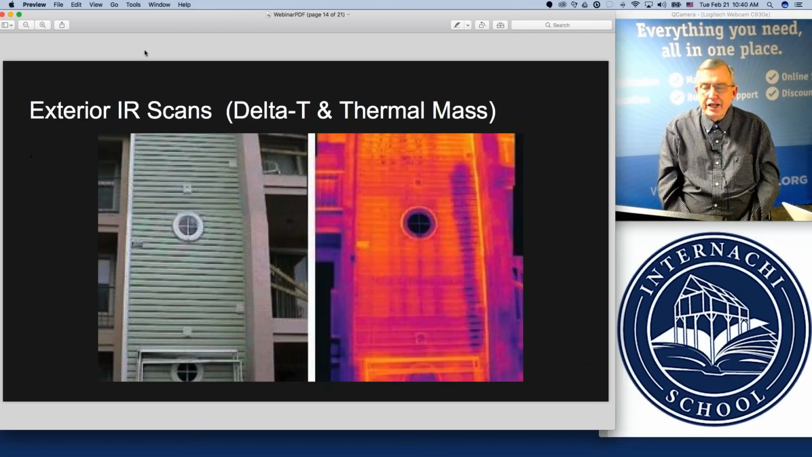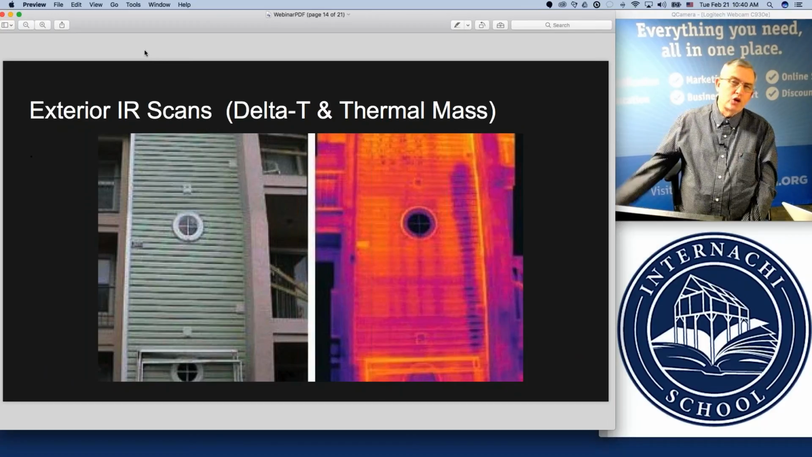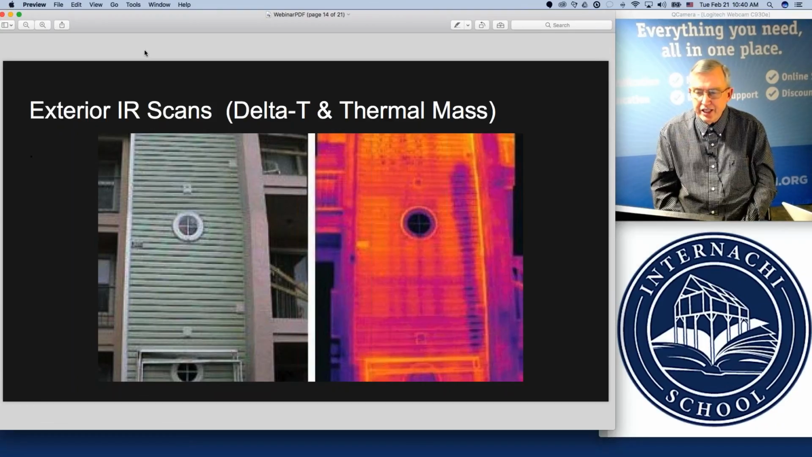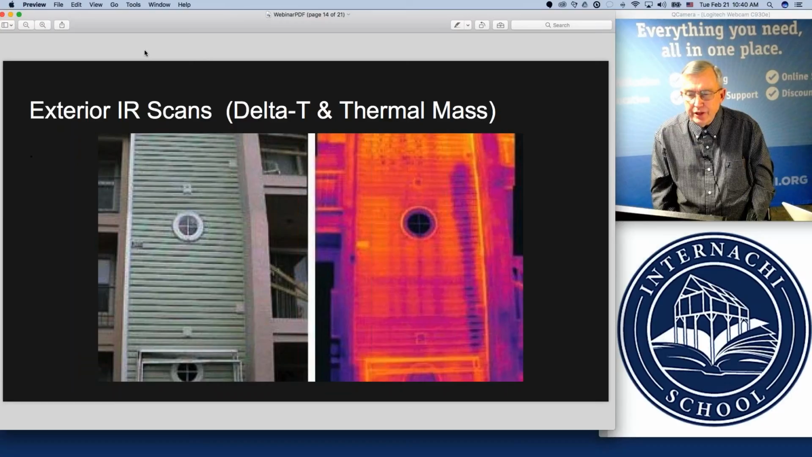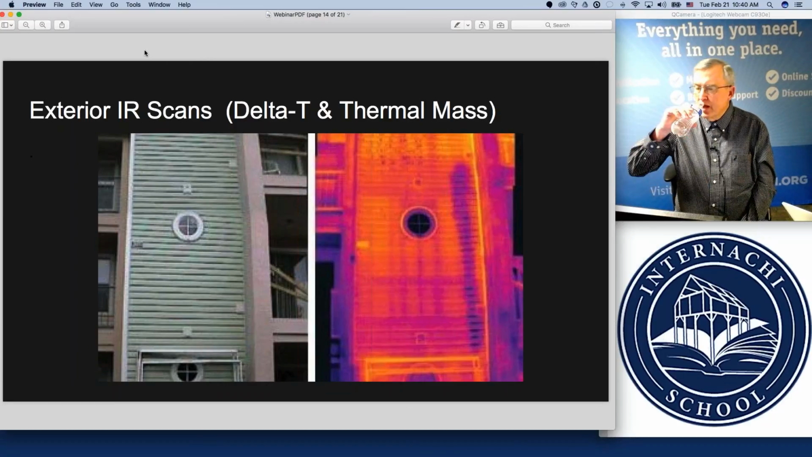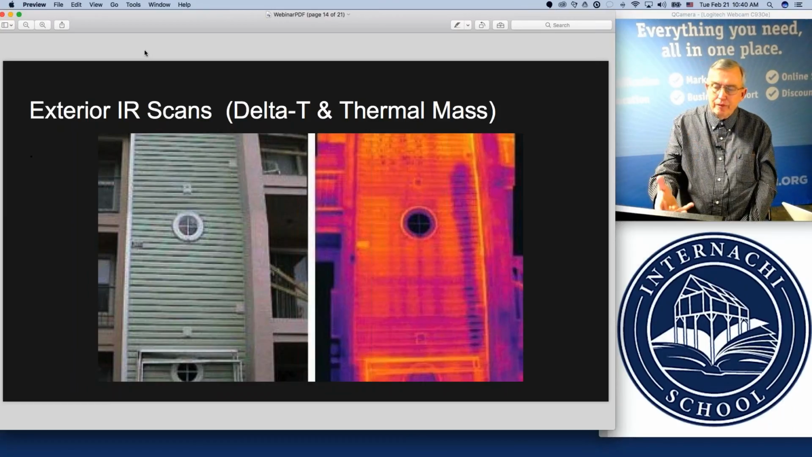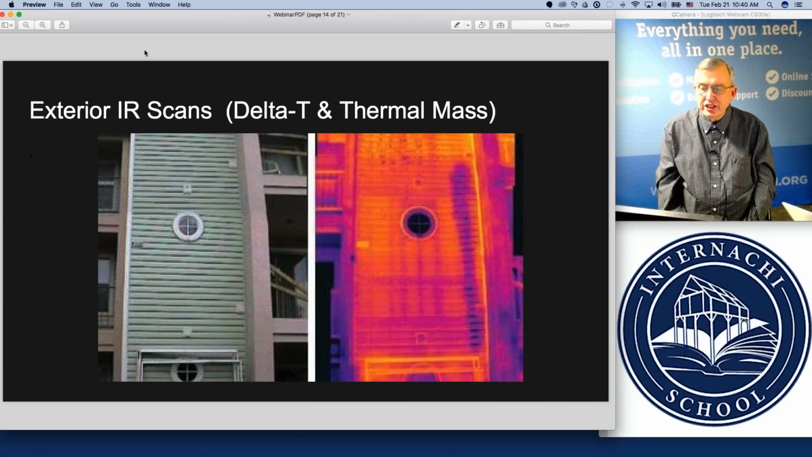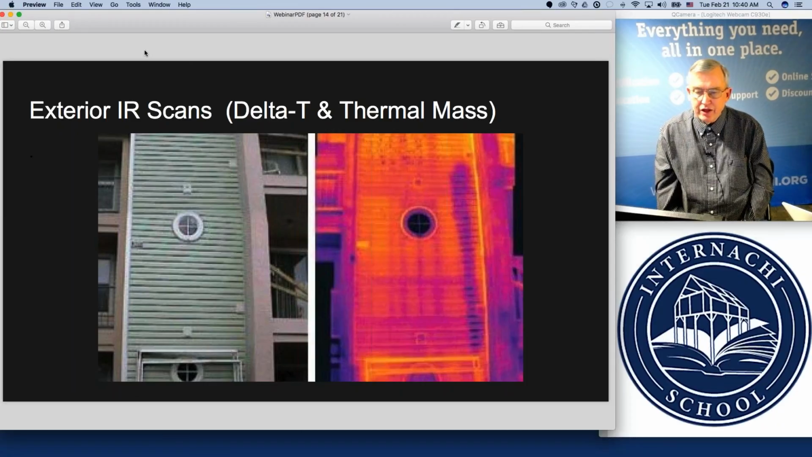Mother Nature sometimes gives you a window in the morning where it's been cool from the night before. So in this case, what you're seeing here is the moisture being cooled off from the night before, and in the beginning of the morning hours, the dry areas are being heated up, but the area that's moist behind the vinyl reveals itself. So this type of picture of the hidden moisture behind the vinyl siding could be revealed.